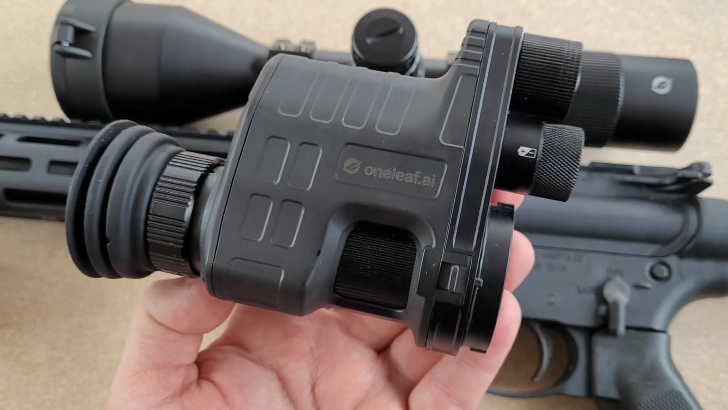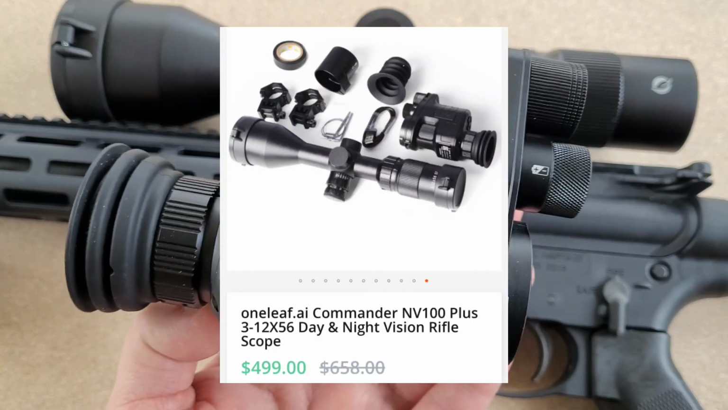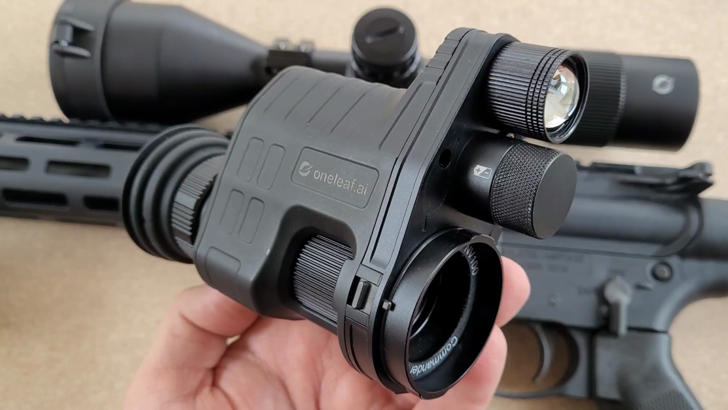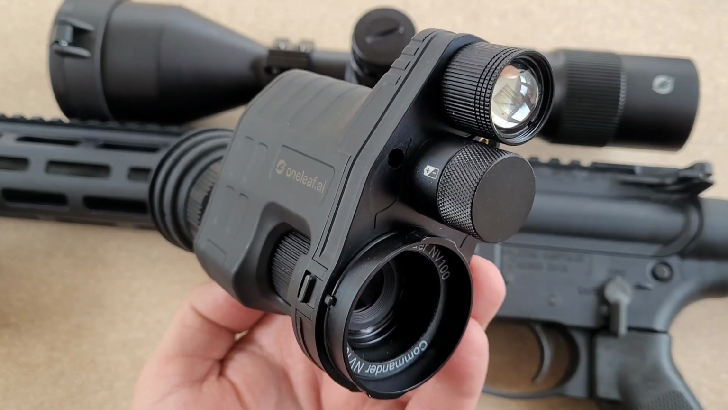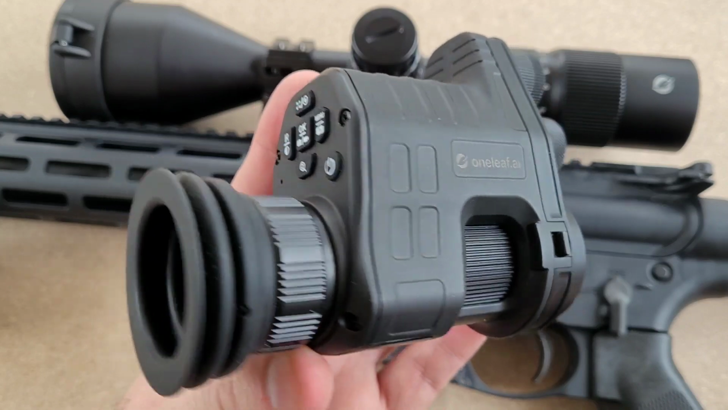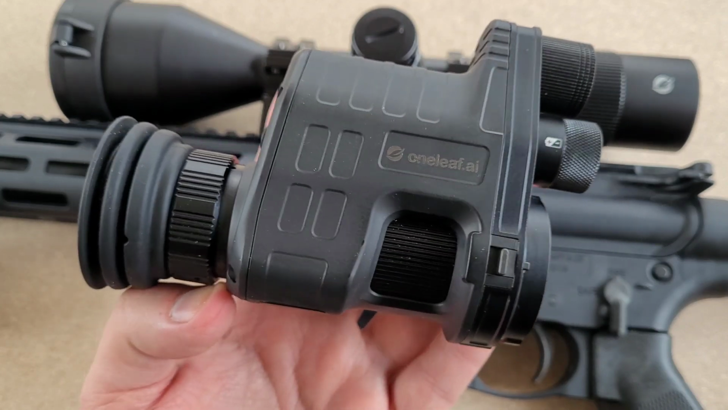Again, this is the star of the show. OneLeaf sent to me the package with the scope, but this is the star. I'm not an expert on this, but if you have any questions about it, please put it down below and I'll try to get back to you with an answer. But if you're looking for a budget digital night vision option for $300, this cannot be beat.